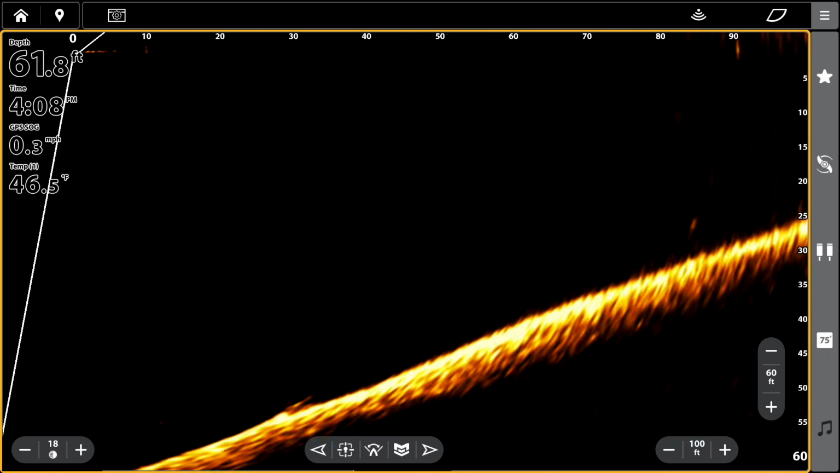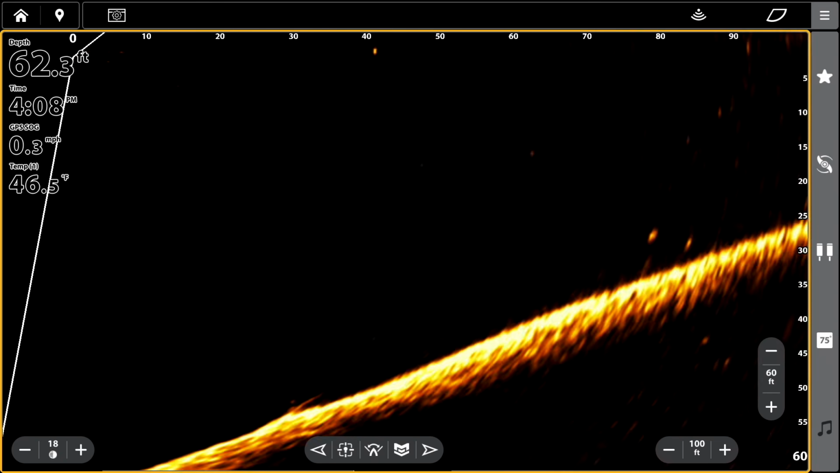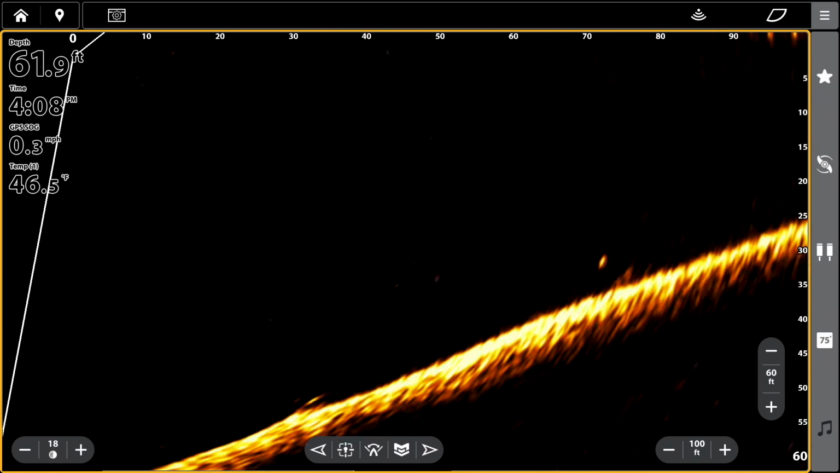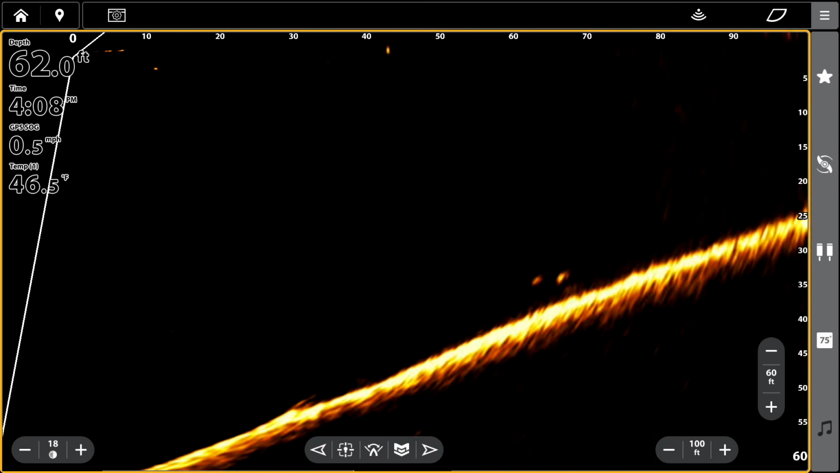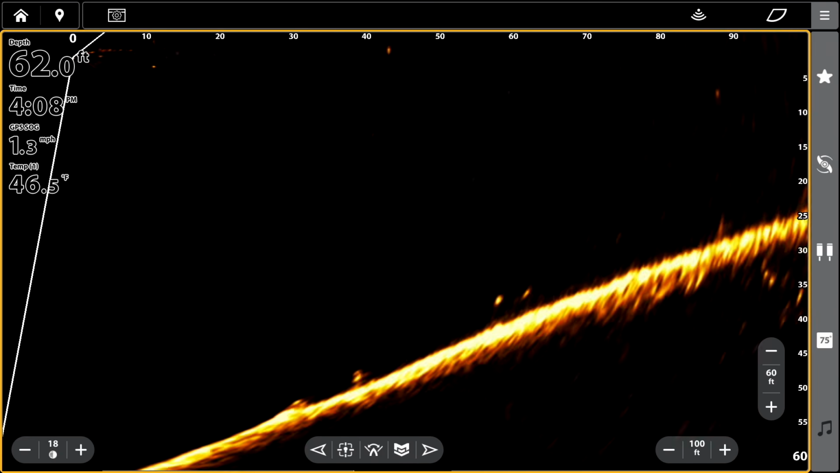But really impressed with the clarity. Again, this is plug and play. It took me about 15 minutes to change out my Mega Live 1 to my Mega Live 2 transducer.